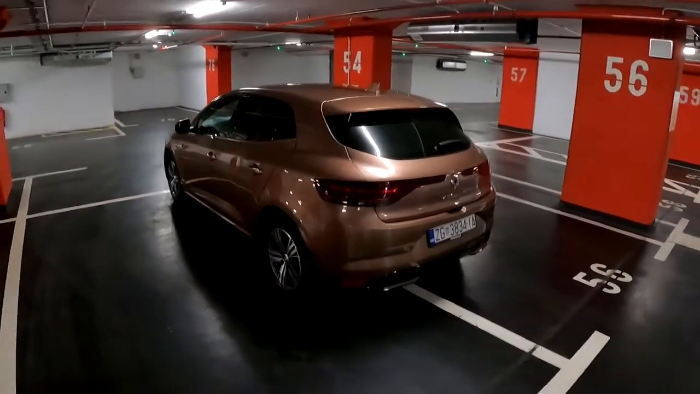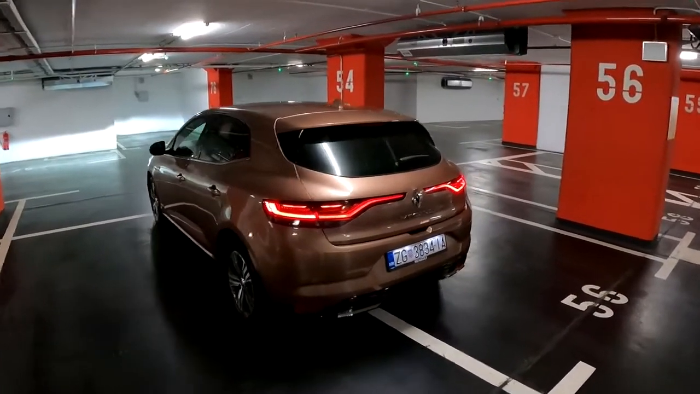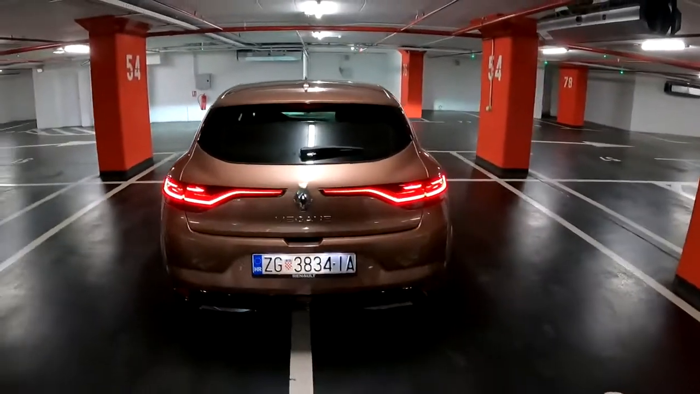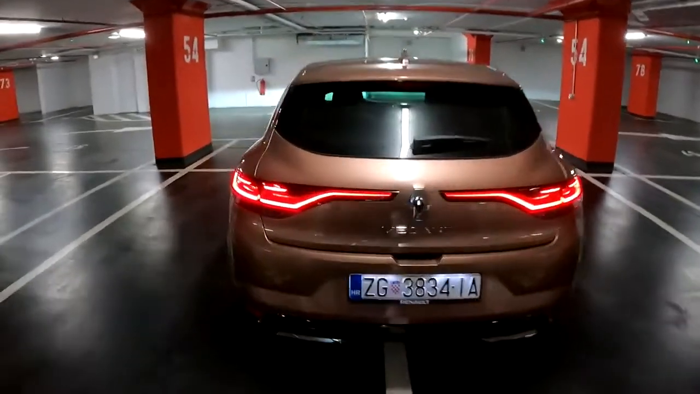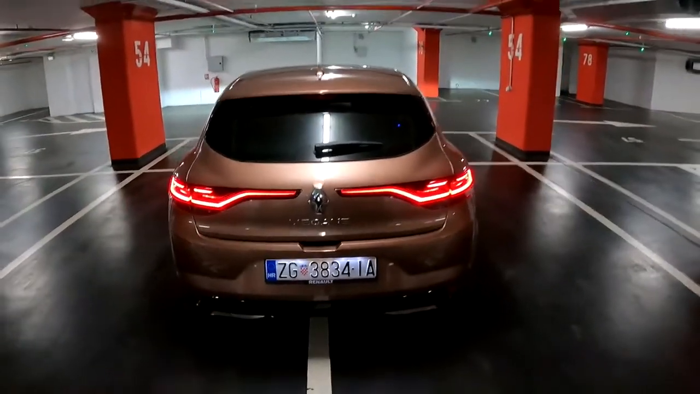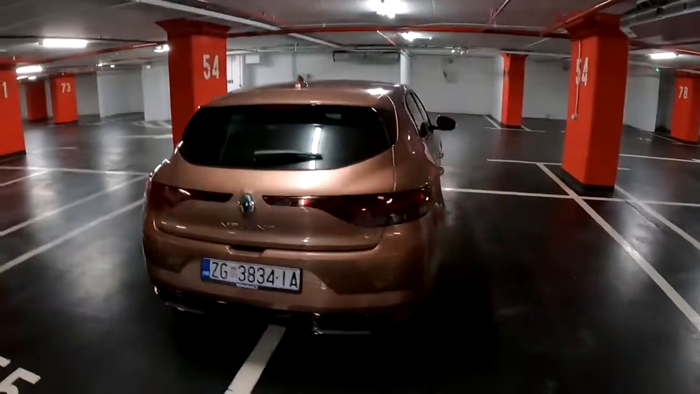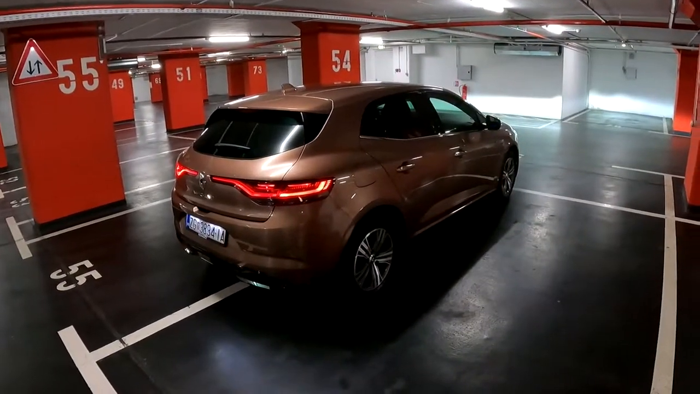Now we come to the rear of the car, where you will notice, when I turn them on, the new LED lights. I do love this design element and the lighting signature. It is really a beautiful one. Let me have a closer look. So look at this, they are almost connected, which makes the car appear wider, and overall I think they really did a good job with the design and with these small changes on the facelift.